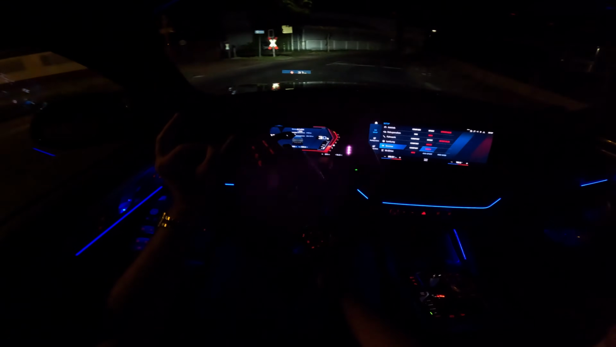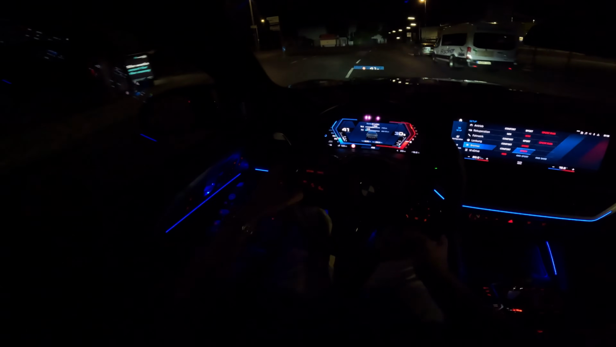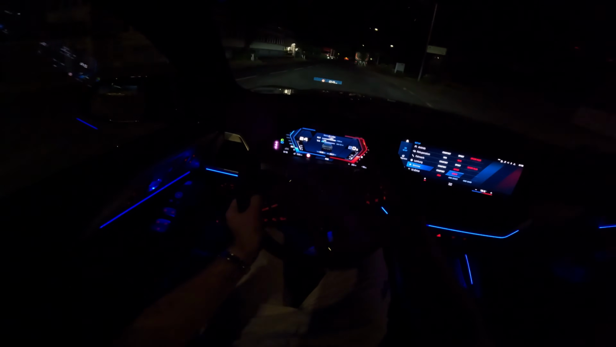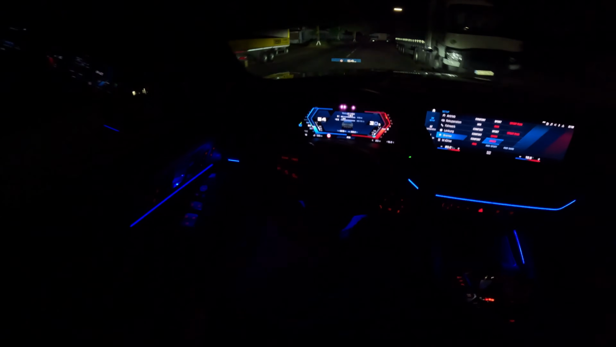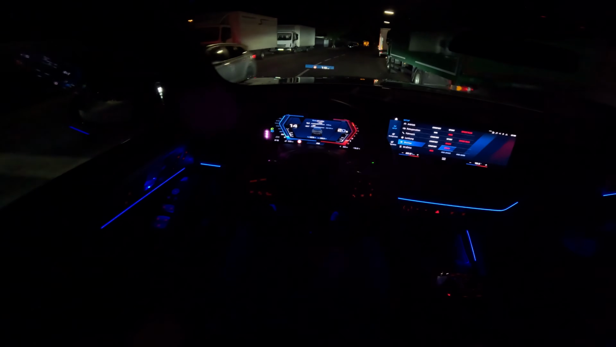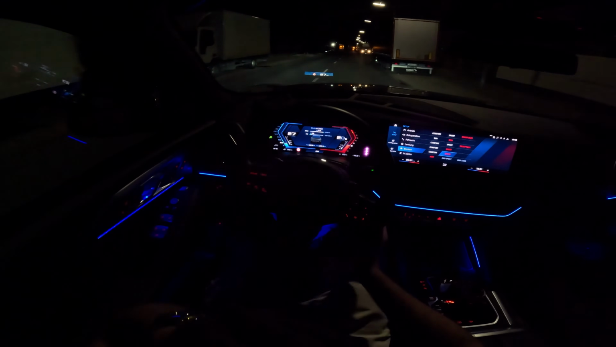You will be surprised how well this thing accelerates and performs. But as you see, it's a little bit stiff. It's a little bit firm, the XM, but it's a really beautiful car to drive in a luxury way or in a sporty way. And the gear shifts are super aggressive. Some nice bangs, or burbles, I think. You should call them burbles rather than bangs.